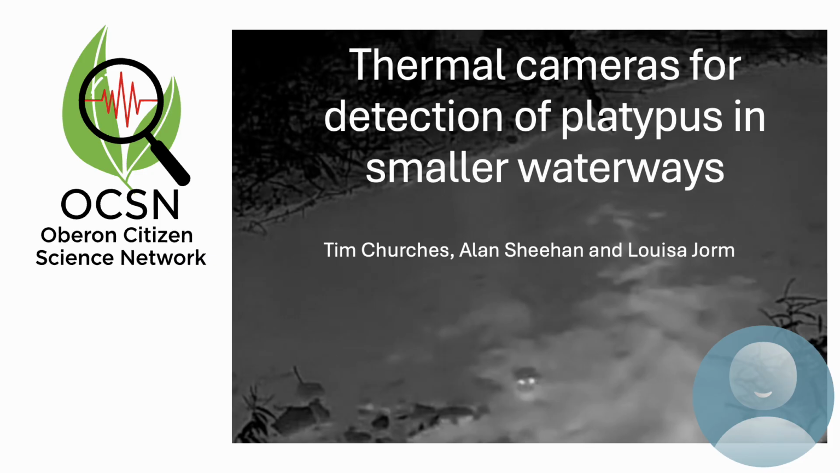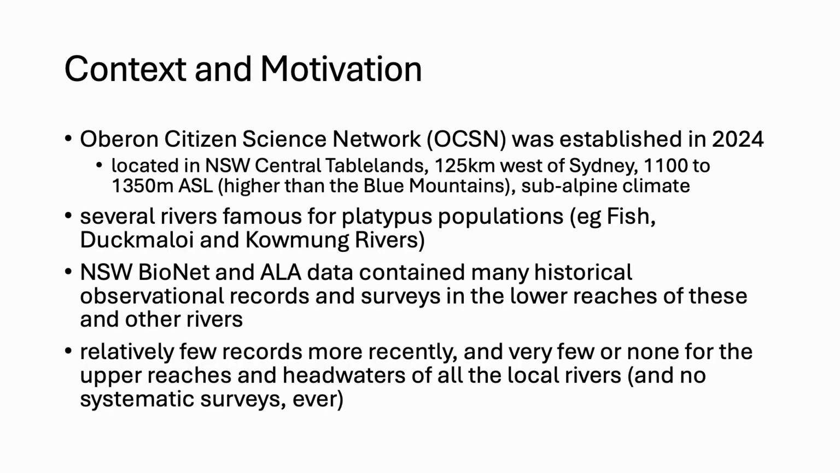So it's a talk about thermal cameras for detection of platypus in smaller waterways, and it's describing work done by Oberon Citizen Science Network, and the co-authors Alan Sheen and Louisa Jorm.